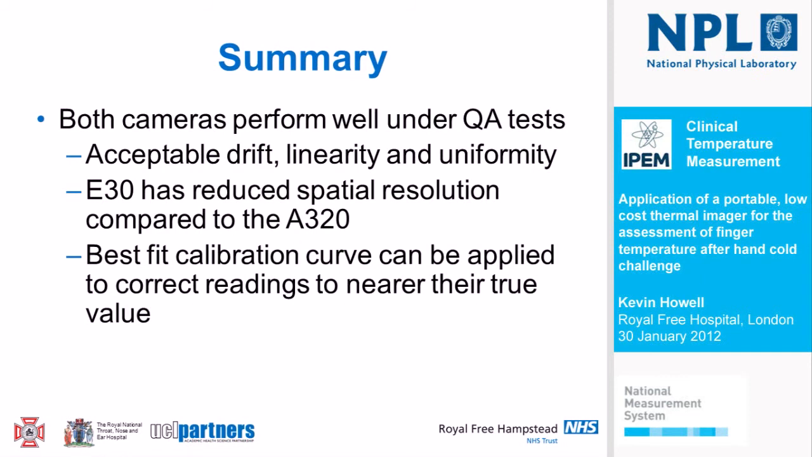So in conclusion from the quality assurance, we found that both cameras performed pretty well under quality assurance tests. They had acceptable drift, linearity and uniformity across the field of view, but you do get what you pay for, so the E30 has reduced spatial resolution compared to the A320. And Rosie was also able to do a best fit calibration curve, y equals mx plus c, using the data I showed from the Bland-Altman diagrams, and that can be applied to correct readings to nearer their true value in clinical practice.